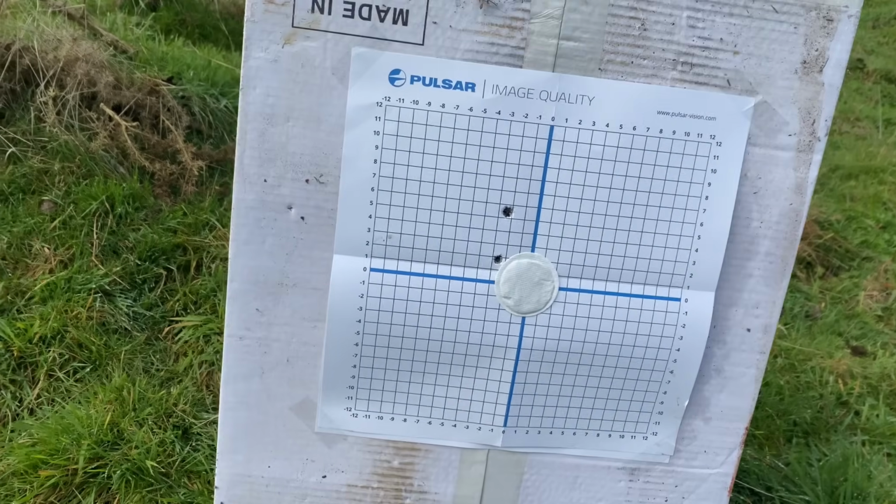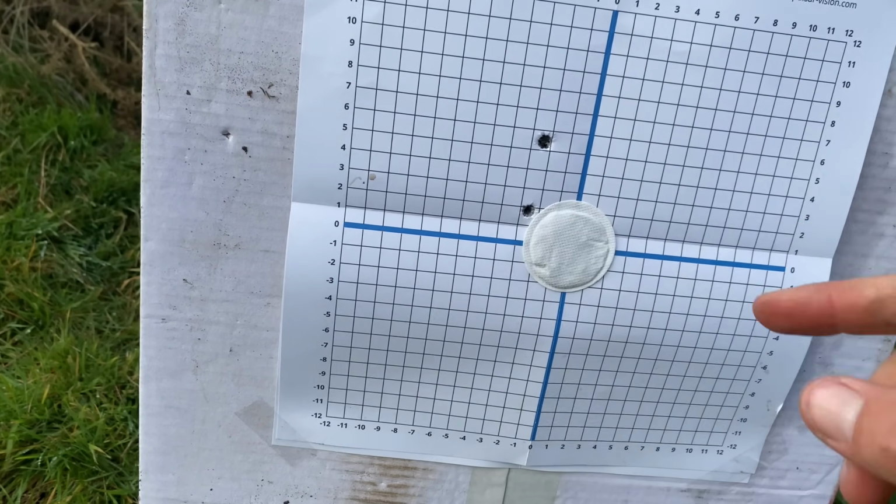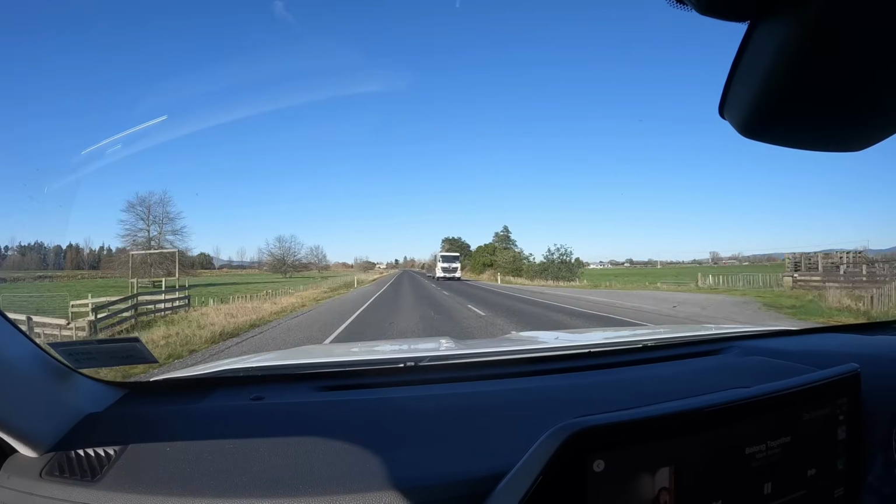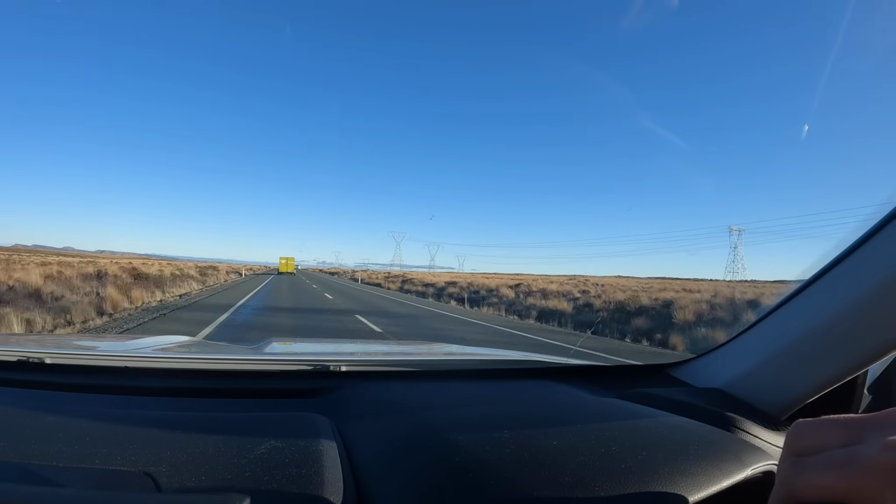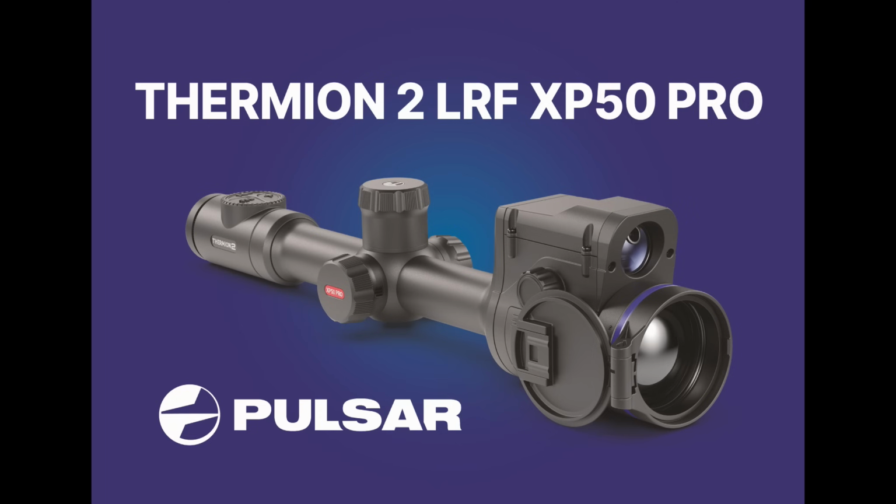After a few final adjustments, we had the scope zeroed in and ready to take out for a hunt. The next day, Noah headed down country to try and knock over some deer. Once he had arrived and it had gotten dark, he headed out to see what he could find. In this video, we are using the Pulsar Telos LRF XP50 thermal monocular and the Pulsar Thermion 2 LRF scope.